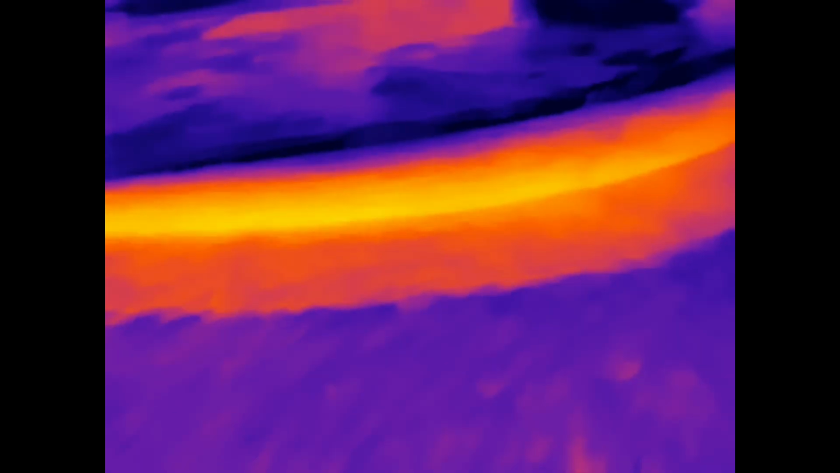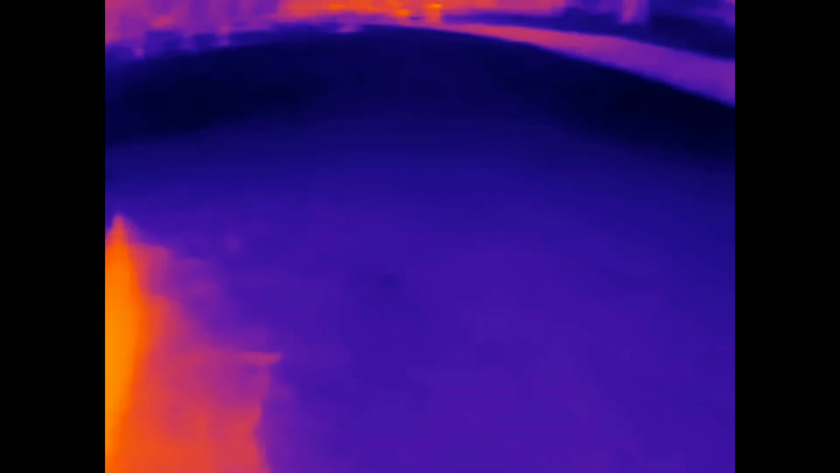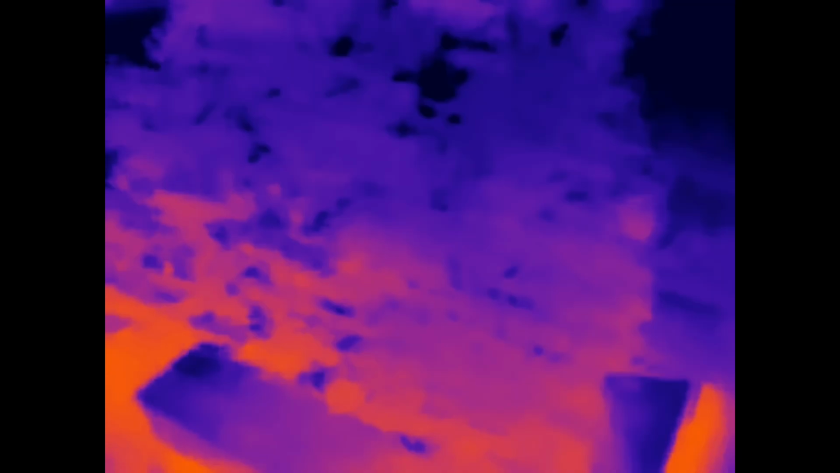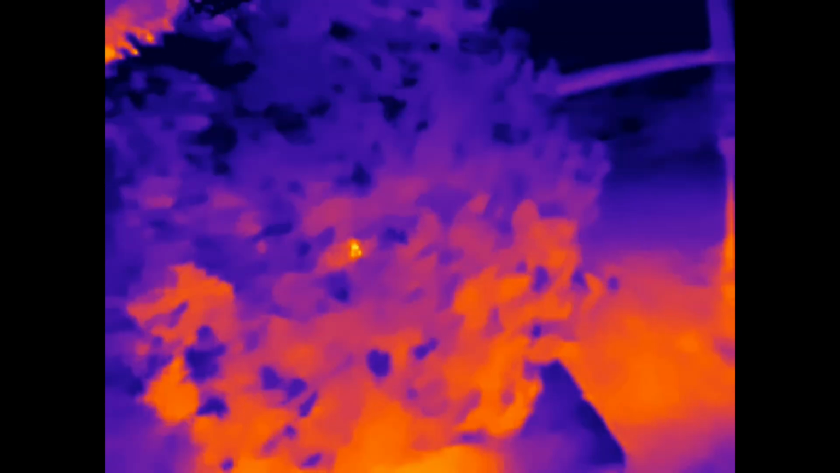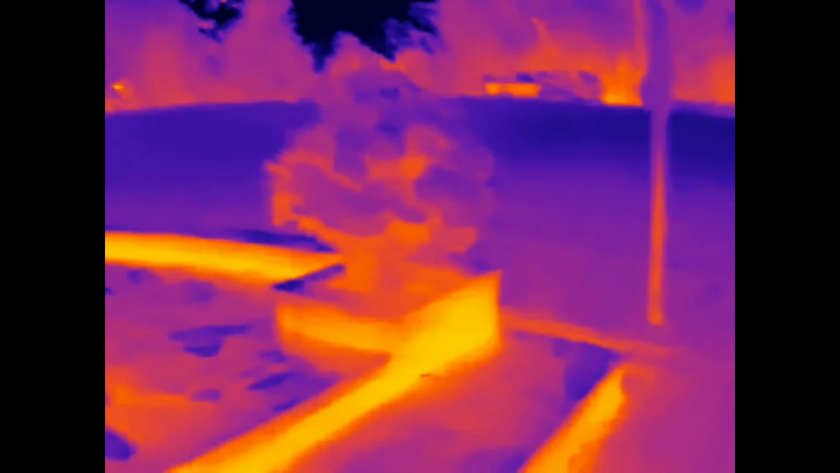And those rocks retain, or stone, whatever, bricks, retain a bit of heat during the day, so that's why they show up a bit hotter. Is that a rat or a mouse in there? Maybe, yeah. It's sitting right in the middle, so I guess that's where they go to hide.